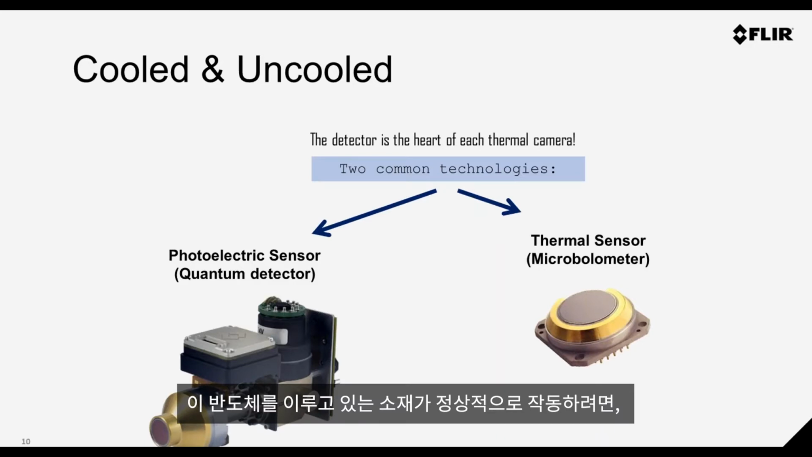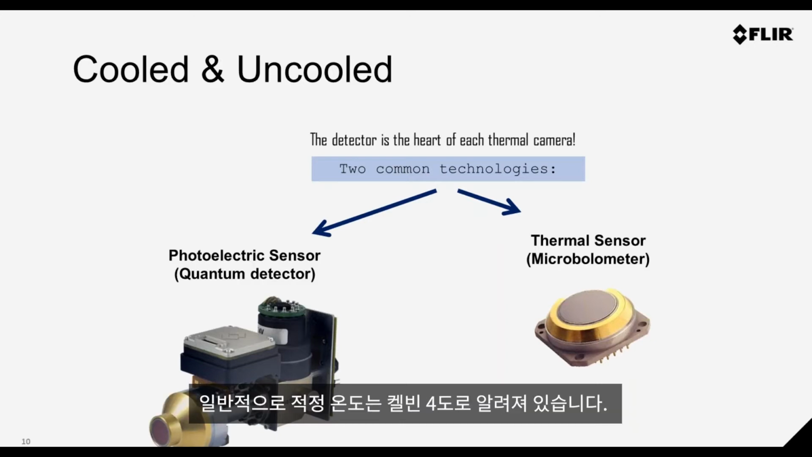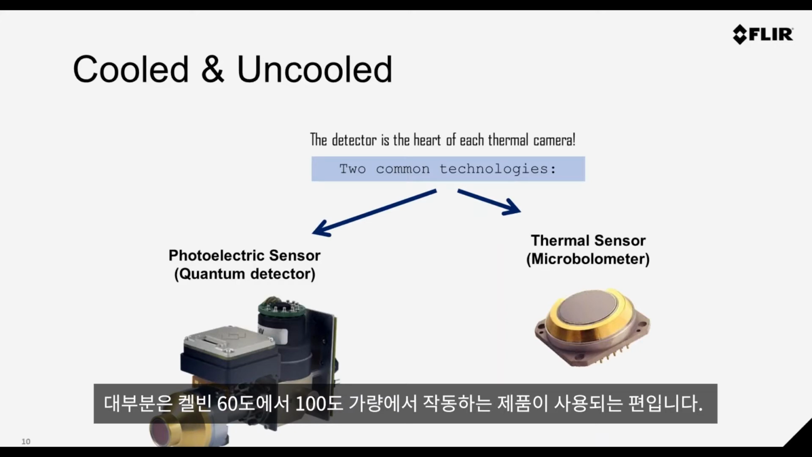And the cooling is necessary for the operation of this semiconductor material. Typically the temperatures are around 4 Kelvin. Some work at room temperature depending on the type of technology, but most modern cooled sensors might operate in the 60 to 100 Kelvin range, depending on the performance level.